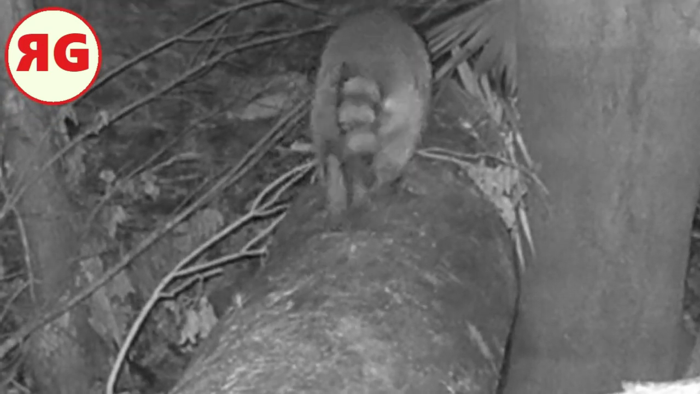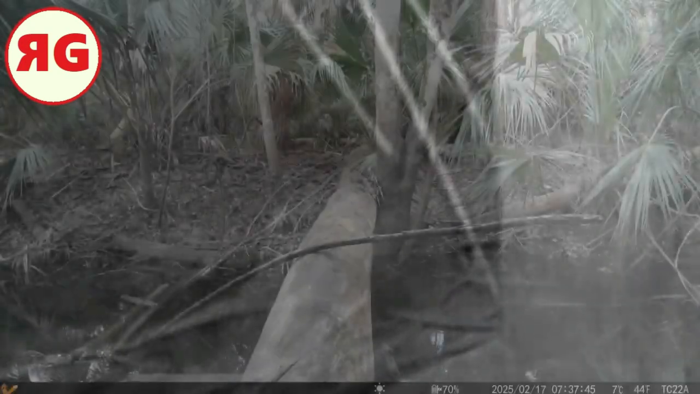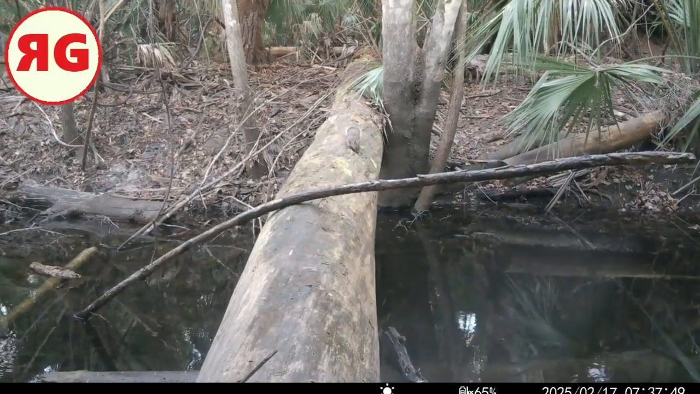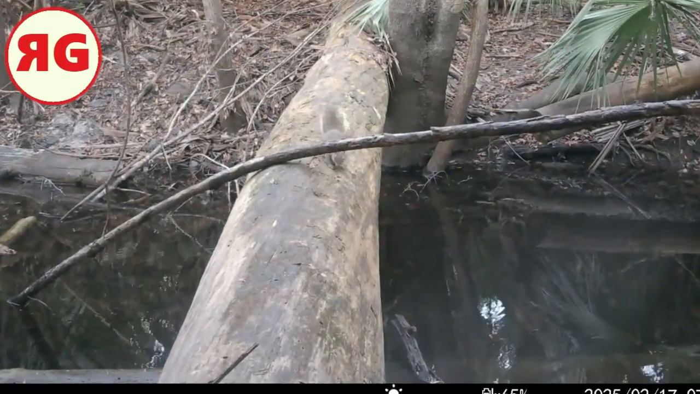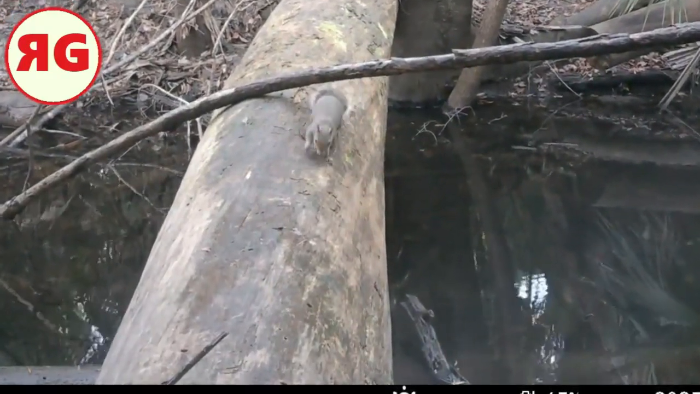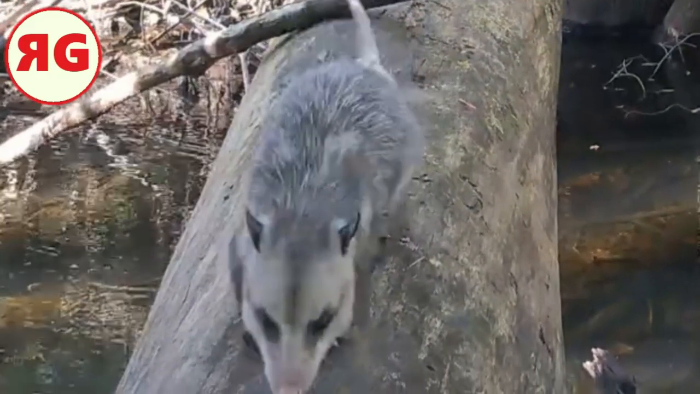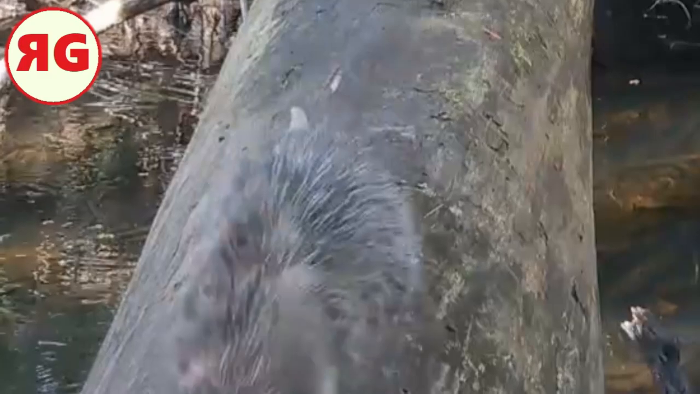There's a raccoon. On his way somewhere to do raccoon stuff. There's another squirrel. Nope, and he went under the log too. Huh. Under the tree. That was odd. There's a possum. During the day. That's unusual. Don't really see them out during the day.